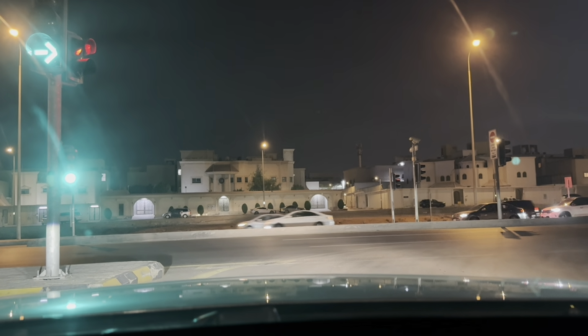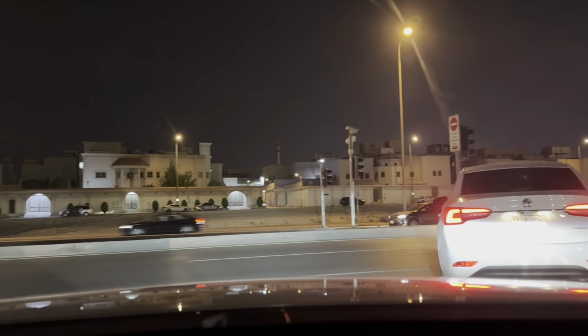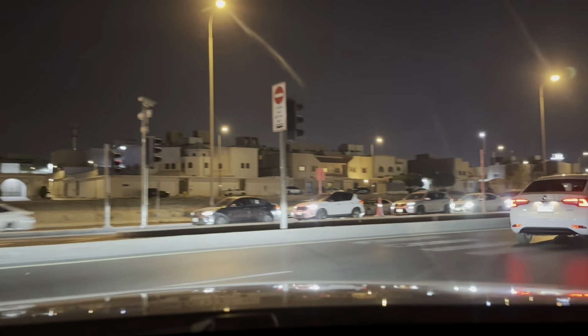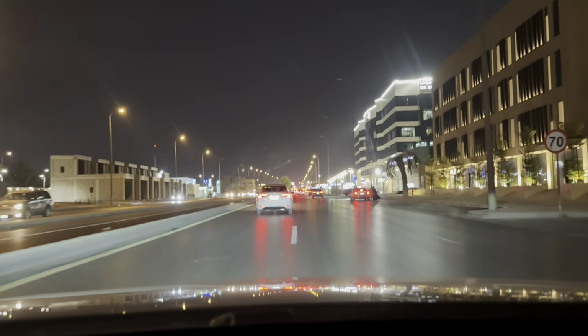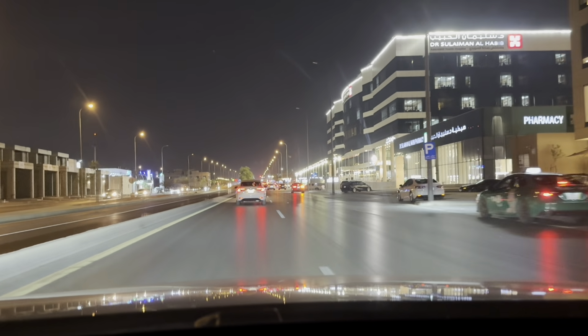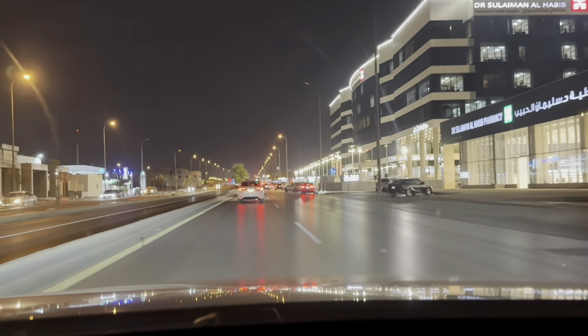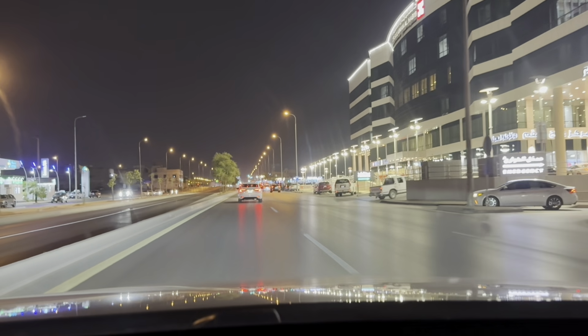And it's green light, red light, green light. So that's my friend. Turned before me. Maybe he is very eager to meet Kareem Jan. On our right is the Dr. Sulaiman Al Habib Hospital here in Suwaidi.